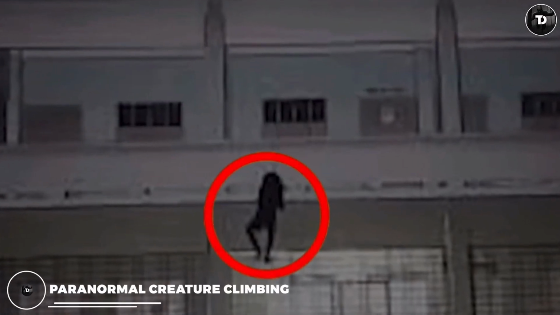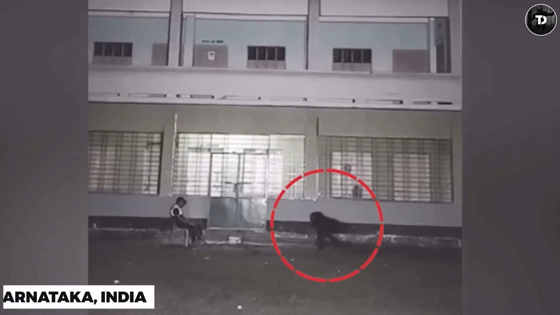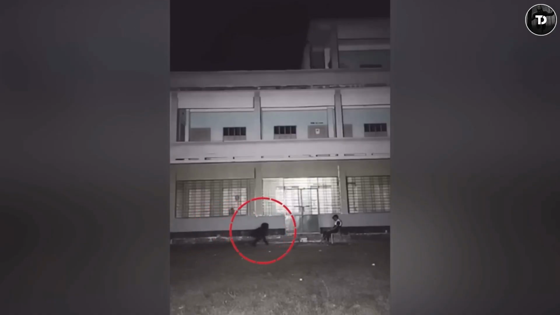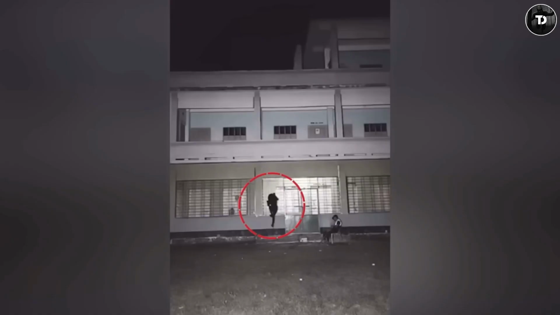Paranormal creature climbing. A dark child-sized monster is captured on a security camera mounted in front of a home in rural Karnataka, India. People nearby say that it is the spirit of a child who formerly resided in the house. It climbs the house like an animal. I am sure that it is not an animal or a monkey.